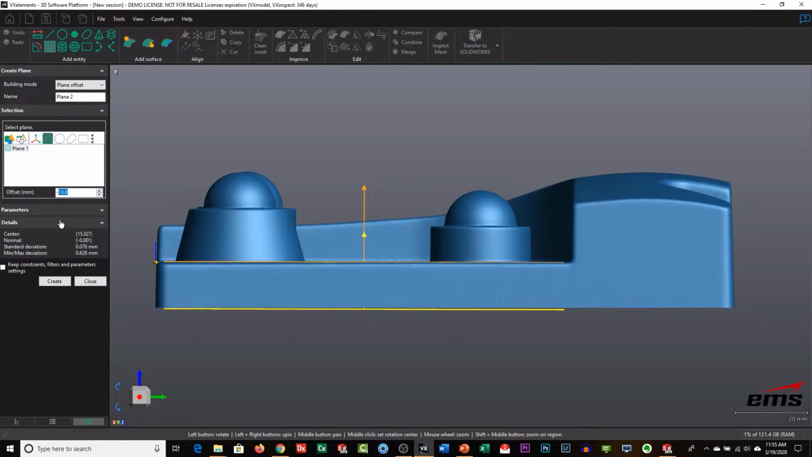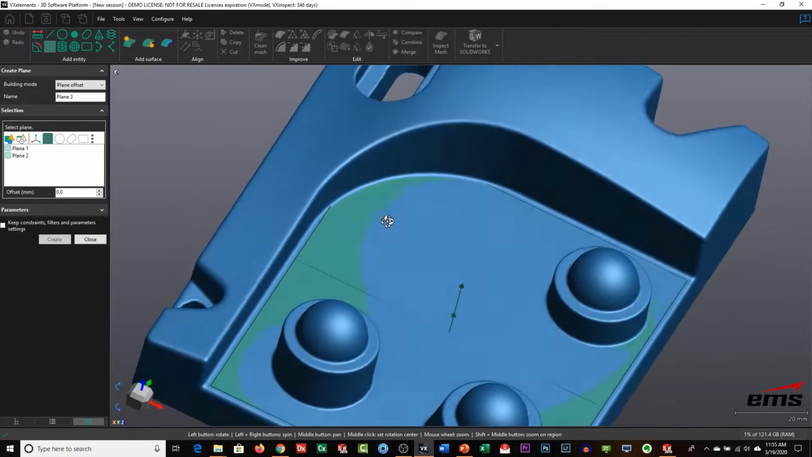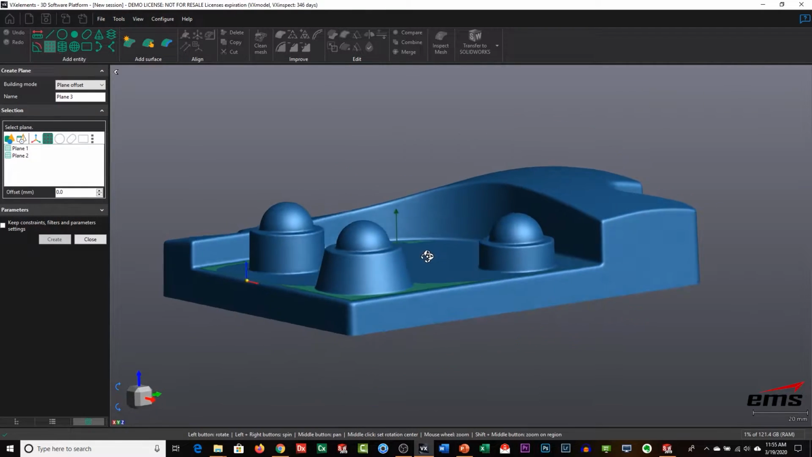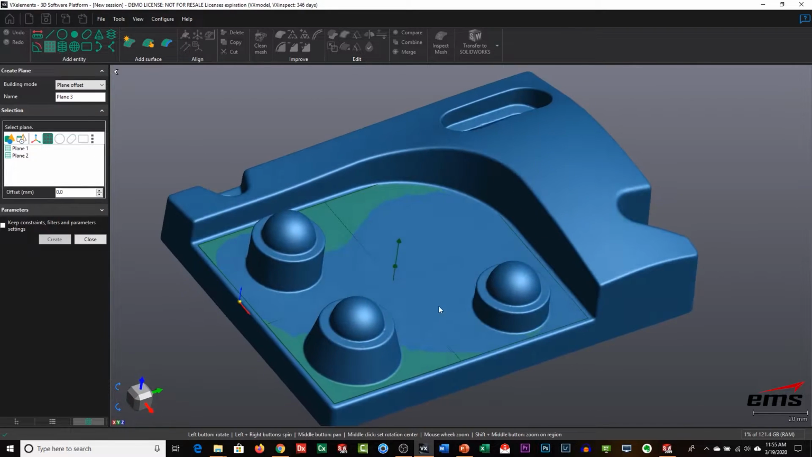So let's try maybe 12.5 and see how that looks. I'd say, yeah, that looks pretty good. And we'll create a plane, because it would be very difficult to try to pick the edge down here. Edges of scan data are never really reliable. So that's given me two planes. So I've identified this top plane and the bottom plane.